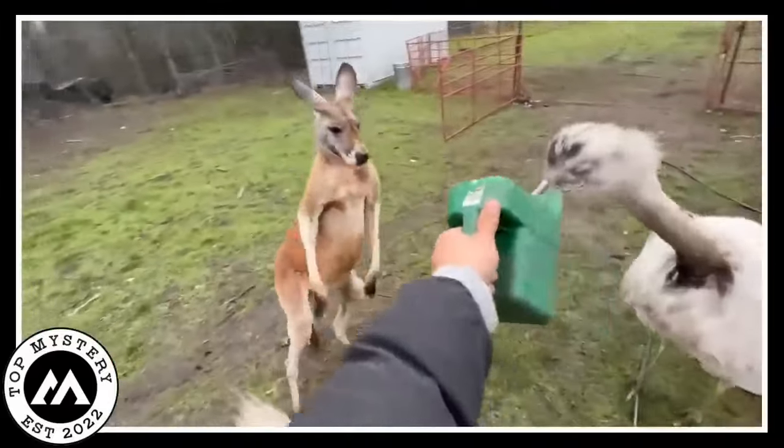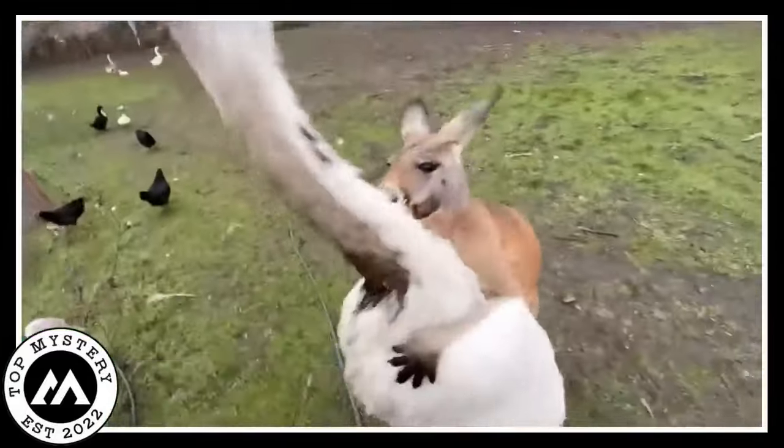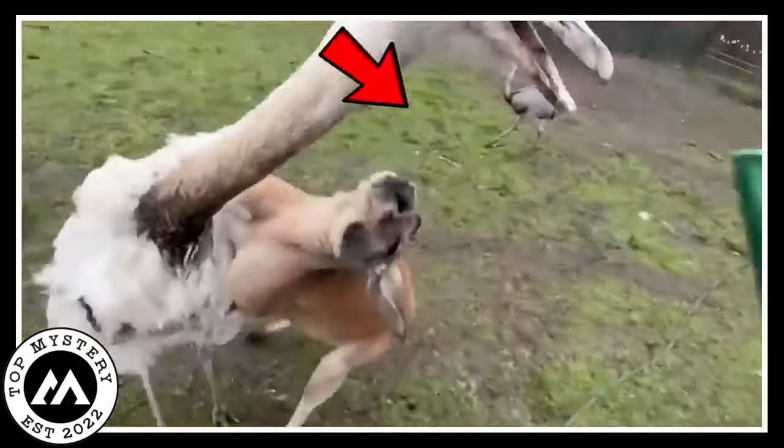The ranger couldn't believe how amazing it turned out. The trio, ranger, kangaroo, and bird, formed an unexpected happy family. The little roo found a forever home, and the ranger got more than he ever imagined. Life can be wild and wonderful, huh?